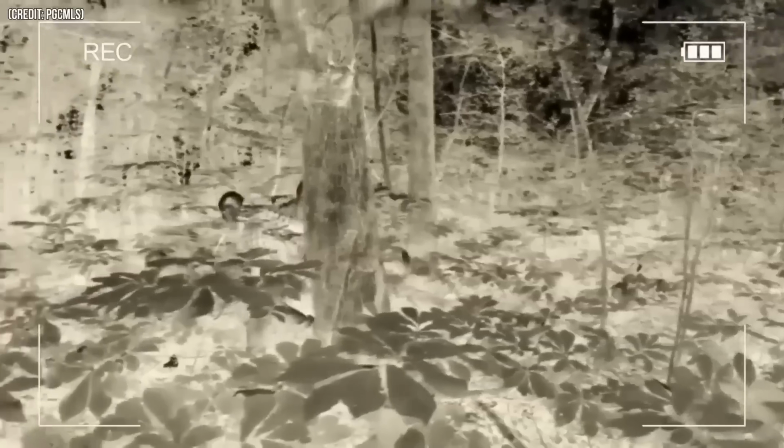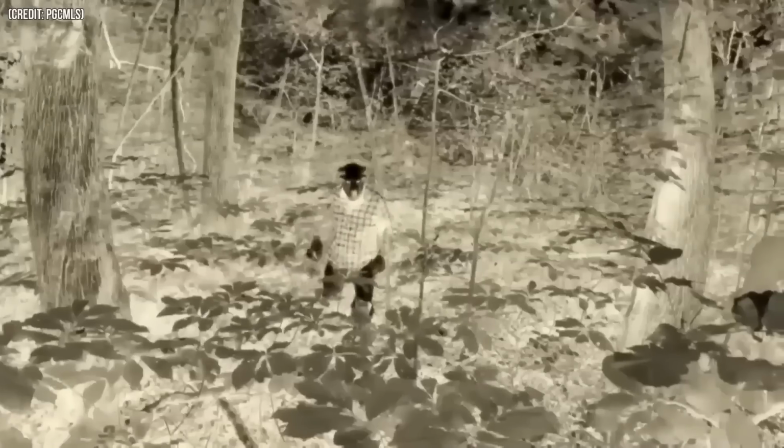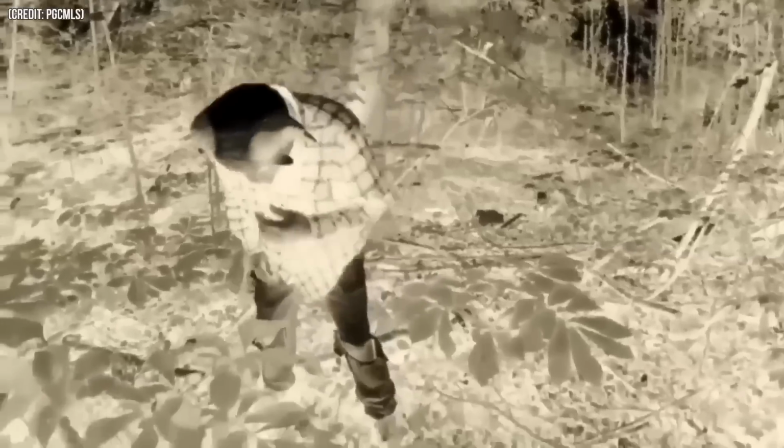This camera ended up recording what we call a goat man, although it looked more like a man wearing a goat mask than anything else. However, what this guy was up to so late at night in the woods still remains a mystery.